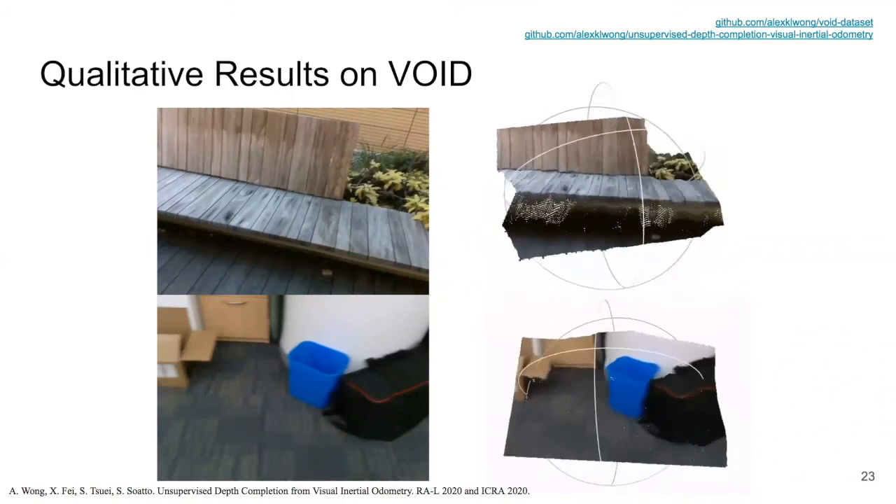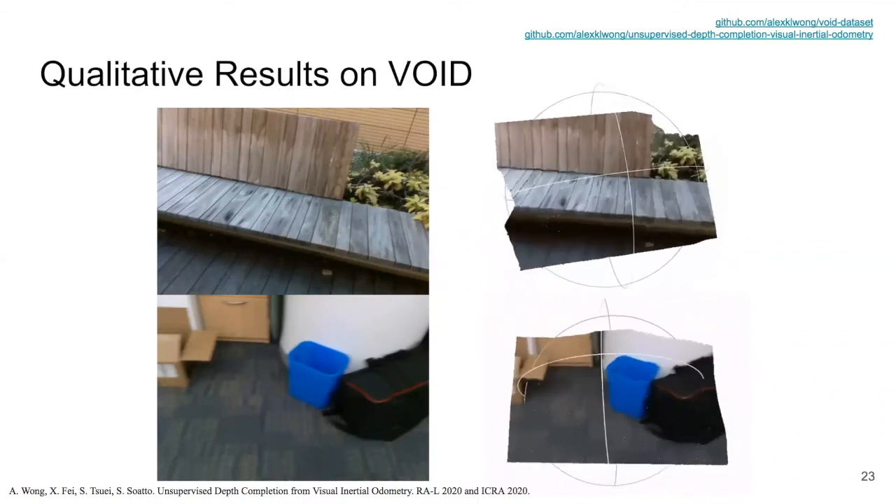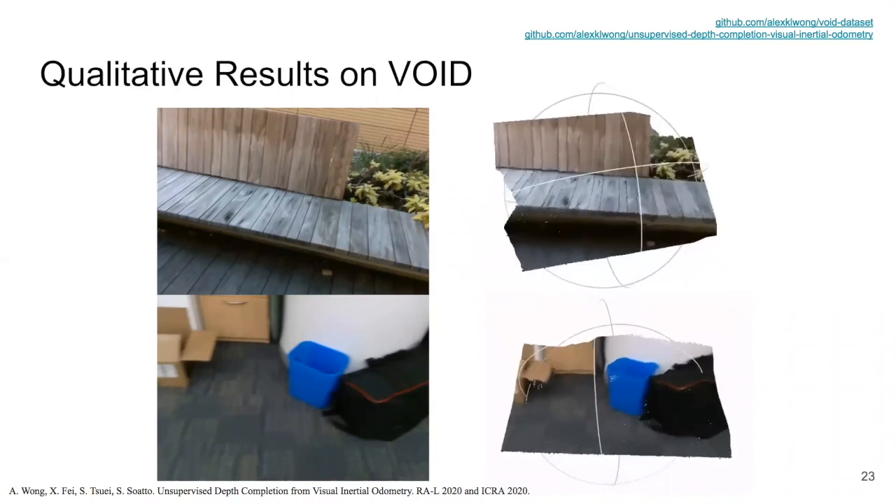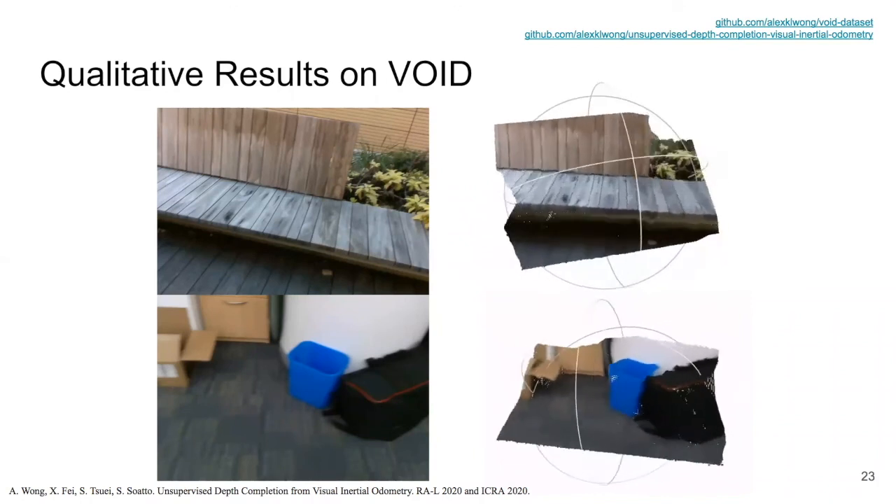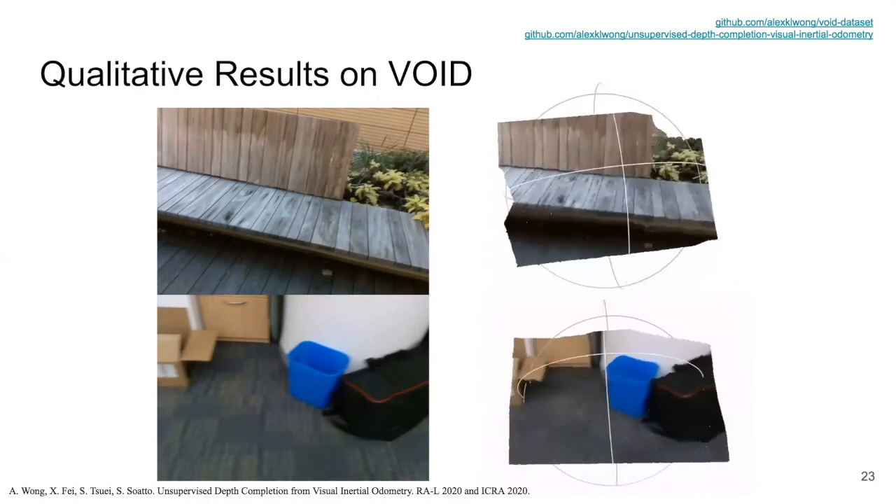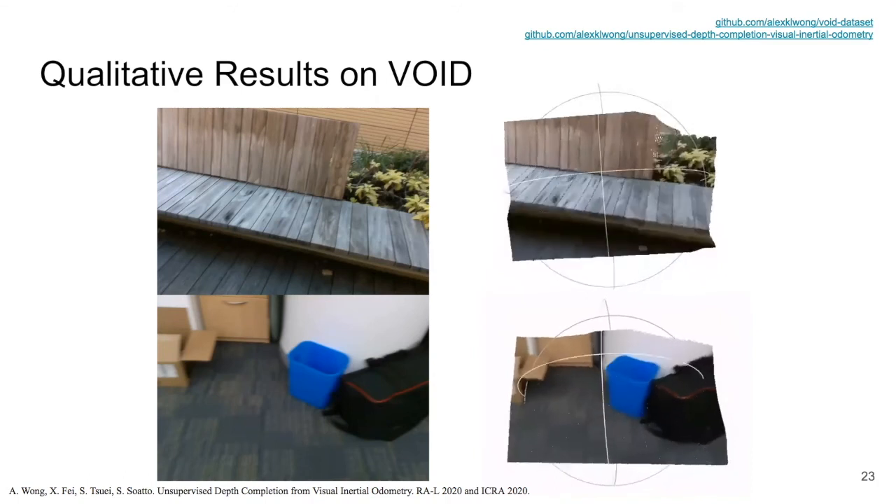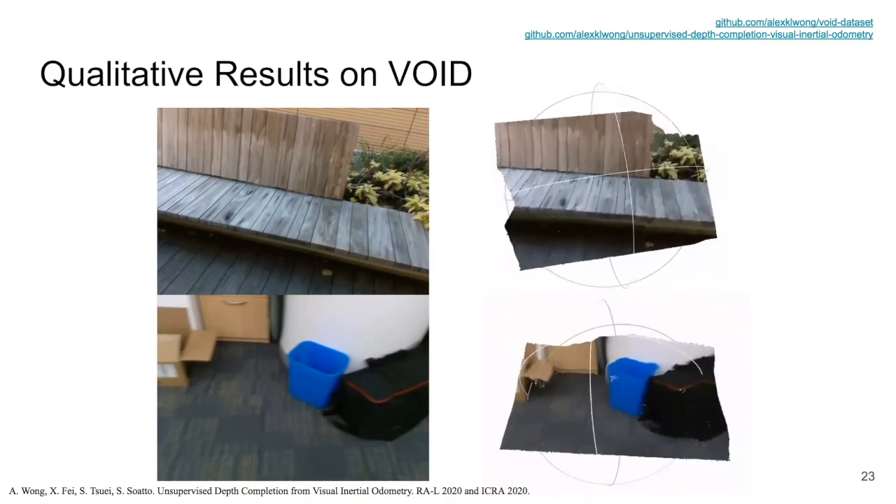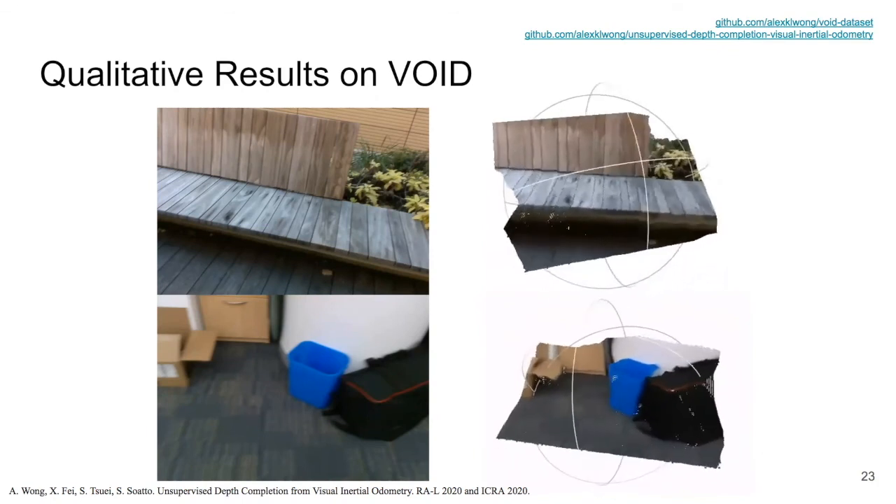Now, we show qualitative results on the VOID dataset for both indoor and outdoor sequences. The reconstructions on the right are produced by our system using the sparse point clouds tracked by XIVO. As we can see, despite having far fewer points as input than the outdoor driving scenario, such as KITTI, our approach can still recover the 3D geometry of the scene.